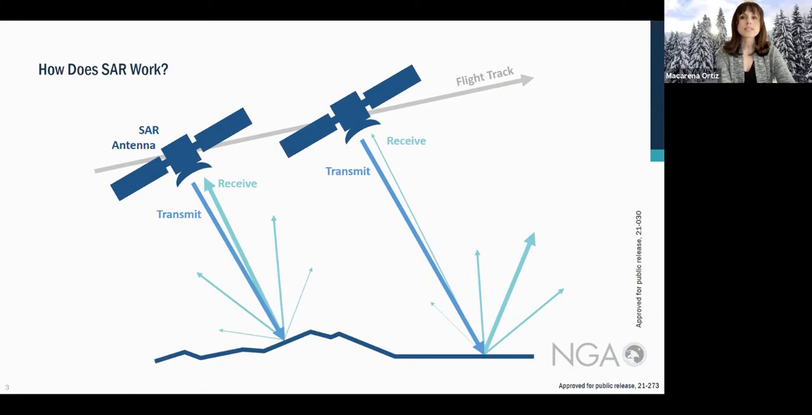If the surface is very rough on the ground, the pulses of energy will interact with the surface and be scattered about. So by the time the satellite moves just a little bit in flight direction, the signal received will be a sum of various rough materials on the ground, and will look very bright in an image. So rough equals bright.